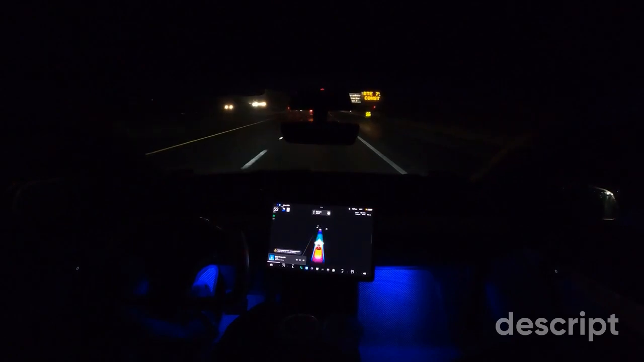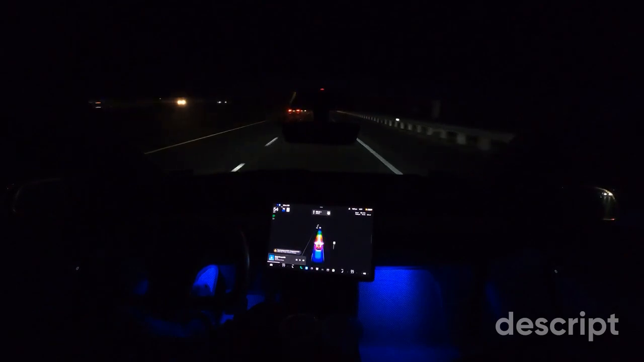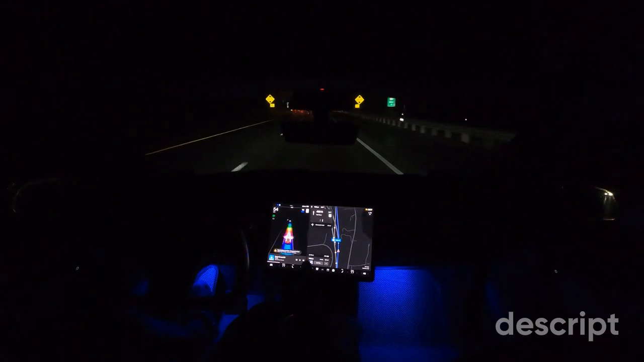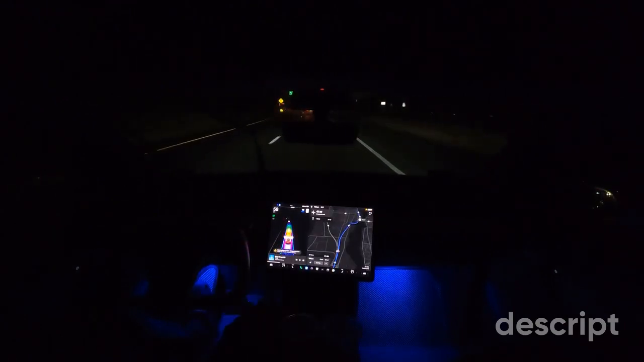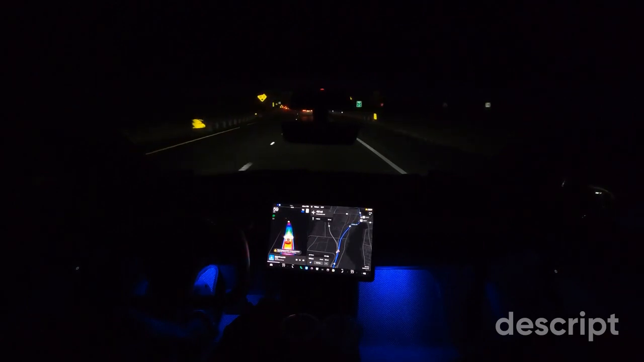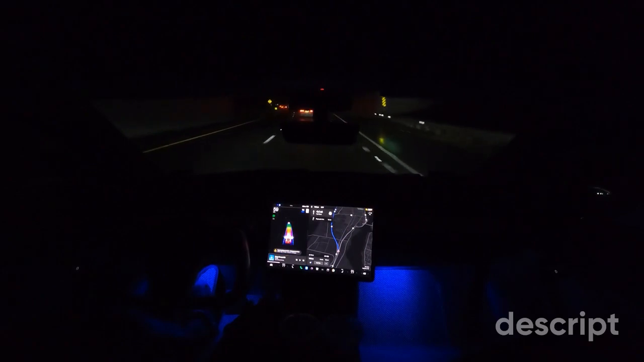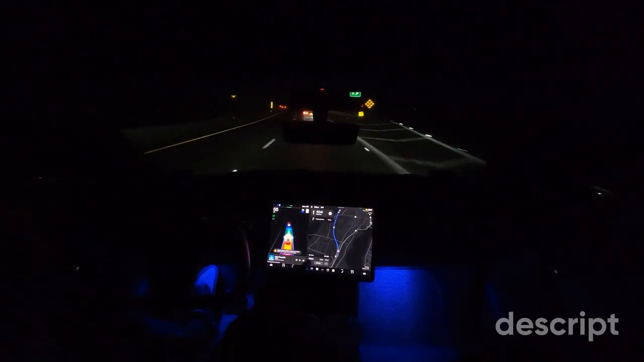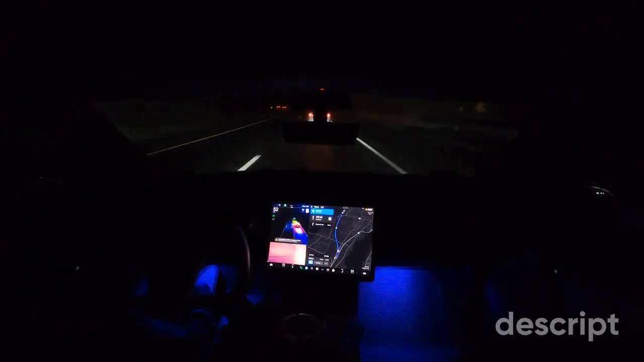All right, so we got about 9 minutes to our destination. I am going to change the route here and take us on a faster one by just turning off that navigation on autopilot. And now, if I just turn that back on, that should take us around to the highway to get to our destination.